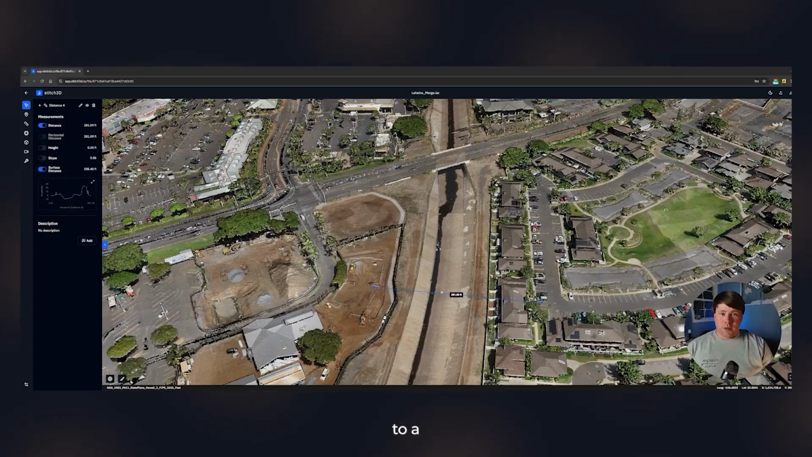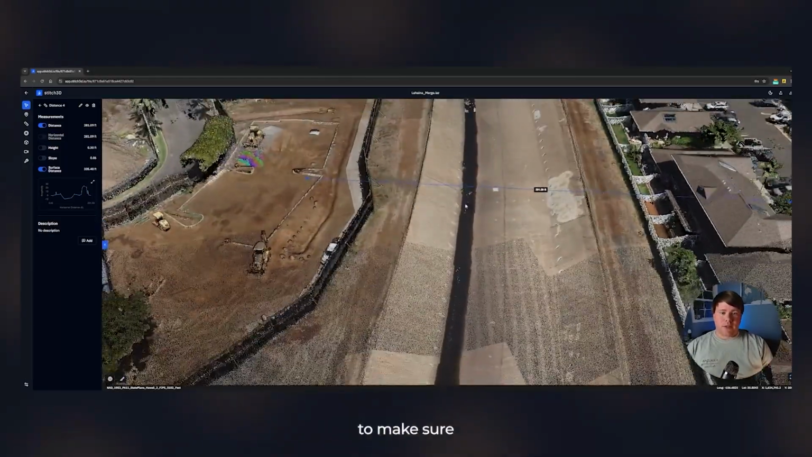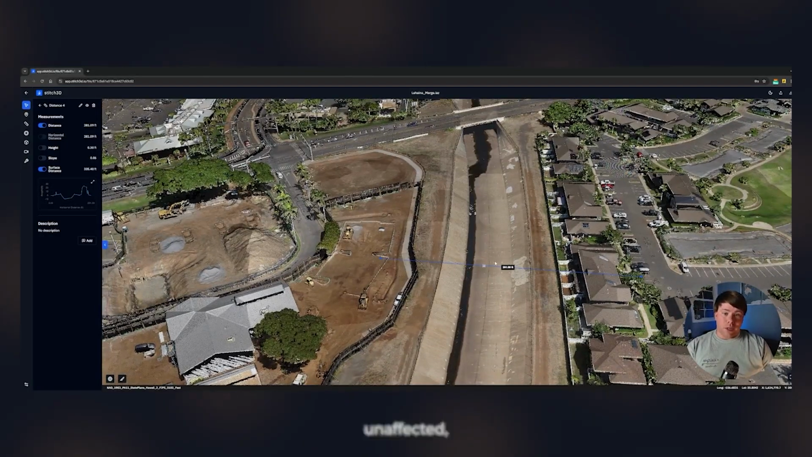So we're going to go over to a construction area right next to the canal that runs through the middle of Lahaina. And this is highlighting how, when you're capturing this kind of data, you need to make sure that the existing conditions of what's changed and what's unaffected, everything's got to tie together. So I'm going to look at this cross section right here. We're going across the canal through a construction zone.